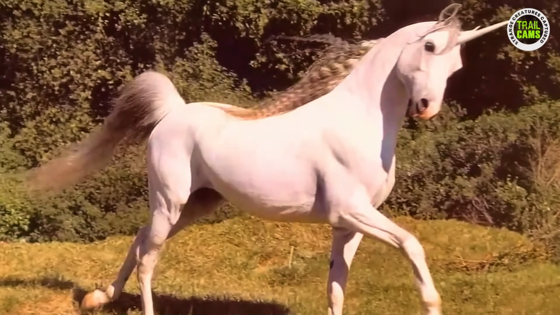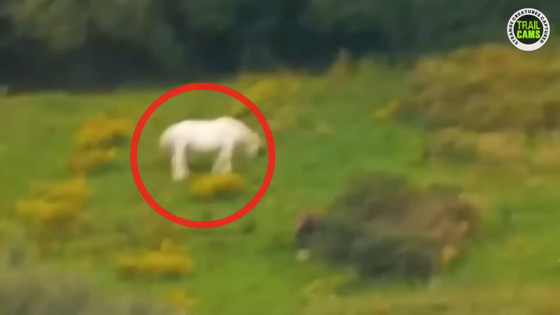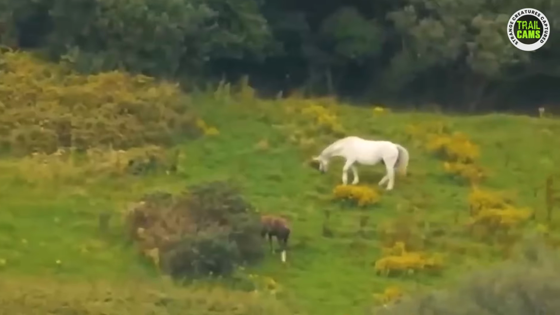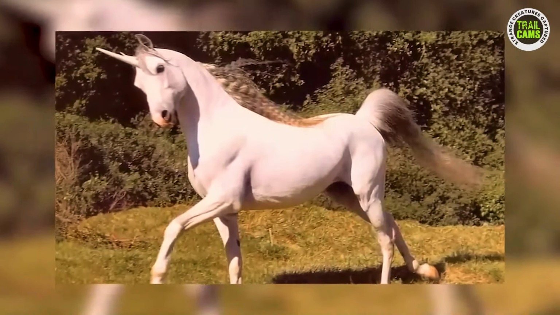As he approached the creature, he couldn't believe his eyes. It wasn't just an ordinary horse, it was a unicorn. From its radiant white coat and the enchanting horn on its forehead, every moment captured on camera is like something out of a fairy tale. It's a rare glimpse into a mythical creature that many believed only existed in legends and imaginations.